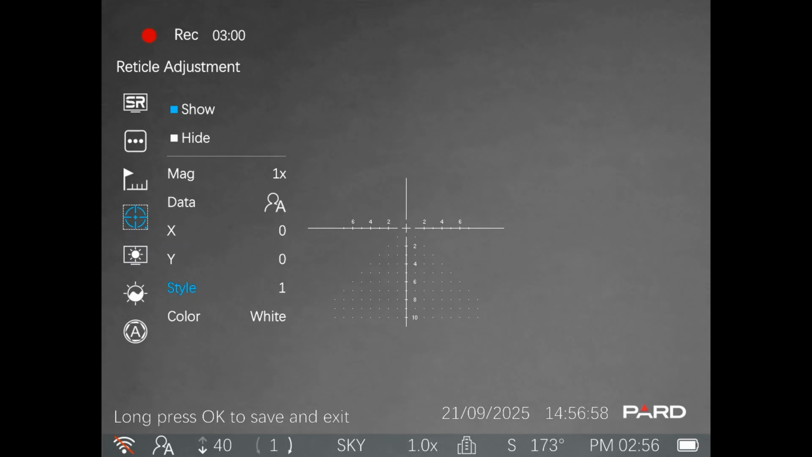Let's go into the reticle styles now. So I'm going to go back to zero. This is your basic reticle, probably more than sufficient for most people. Style 1 is my preference, with the Christmas tree style with the holdovers. Like I said, still waiting on some confirmation from PARD as to what the numbers actually mean. Two's quite good as well. It gives you a sort of larger aiming point, with still some small subtensions on it. I think if you're in a hurry, those subtensions probably just disappear from your eyes.